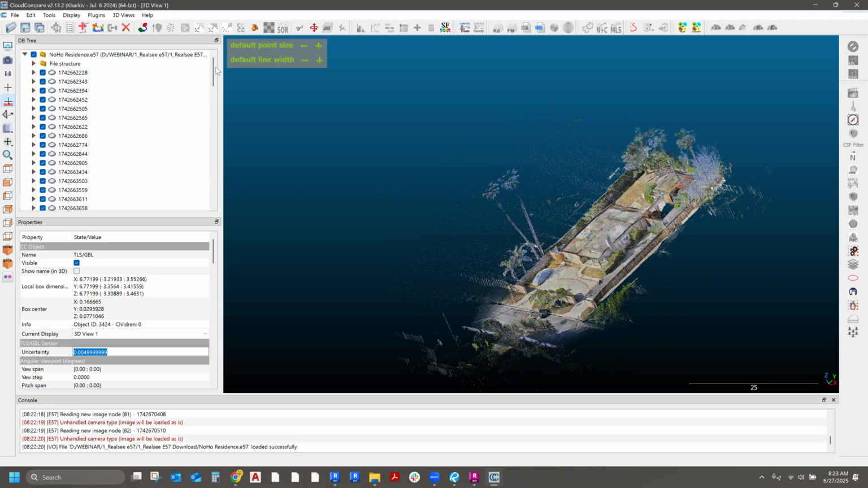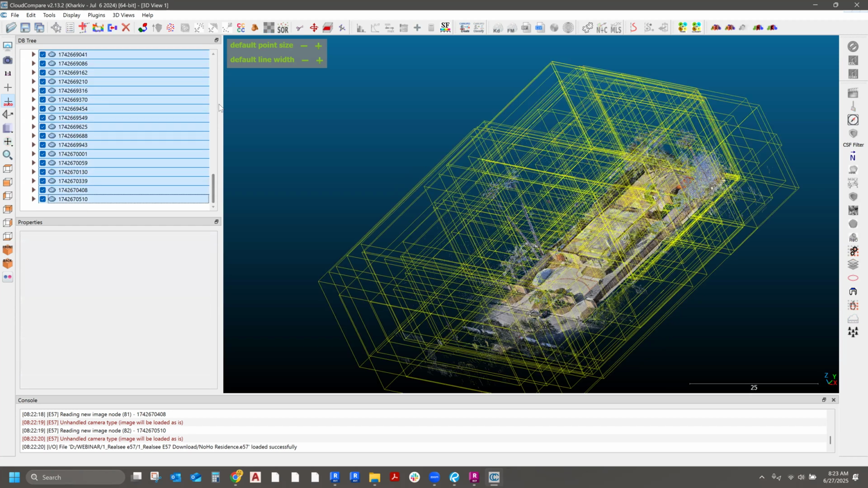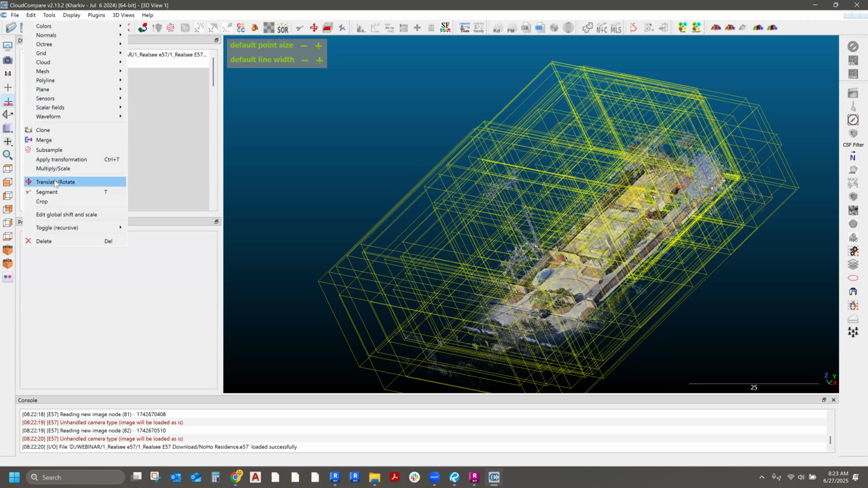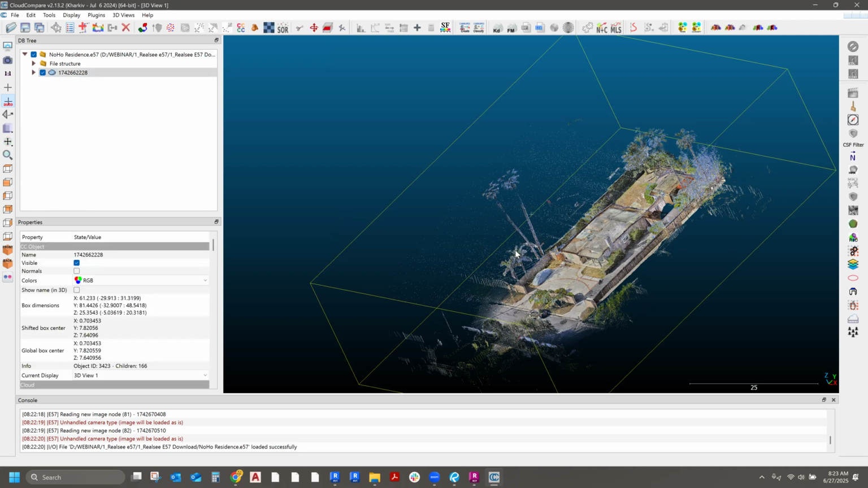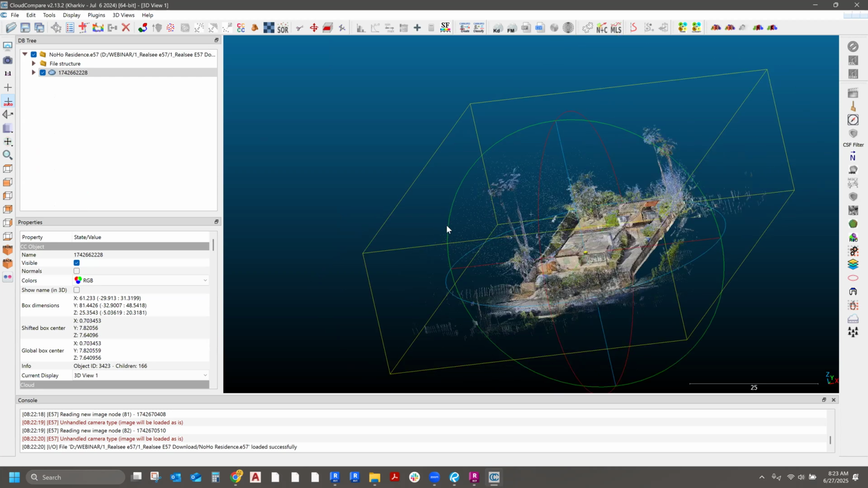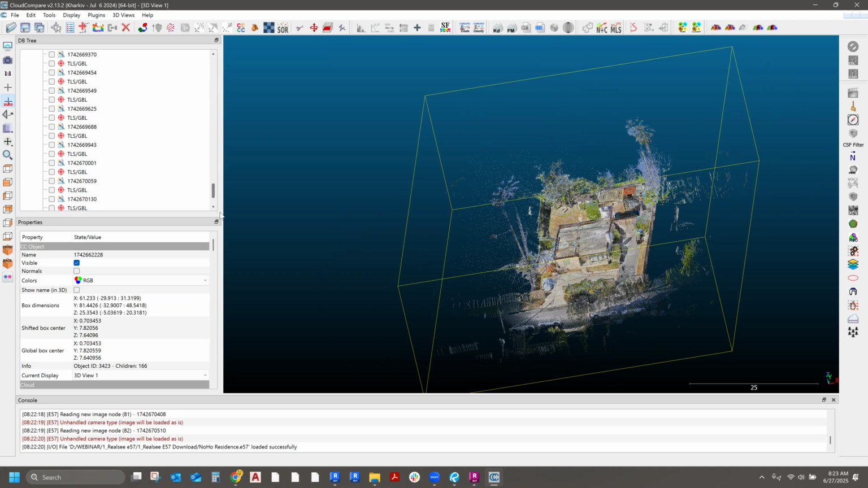So the first thing that we're going to do is click on all the scans on the left side, highlight everything, and then go to Edit and then Merge. When you get the screen, you want to select No. It says, do you want to generate a scalar field? If you click yes, you lose all the colors. Everything becomes a rainbow. So you want to say no to this message. And now it merged all the scans into one.